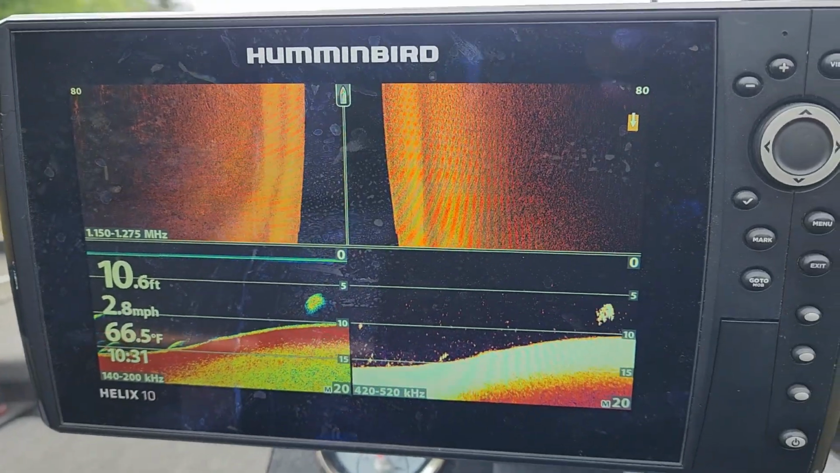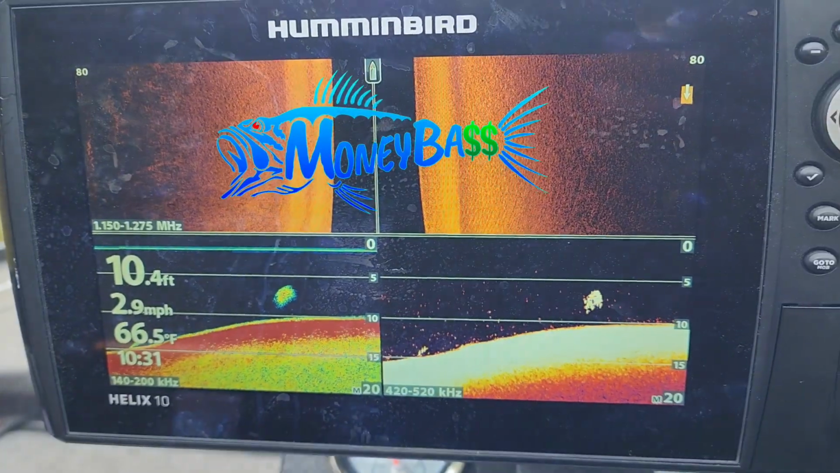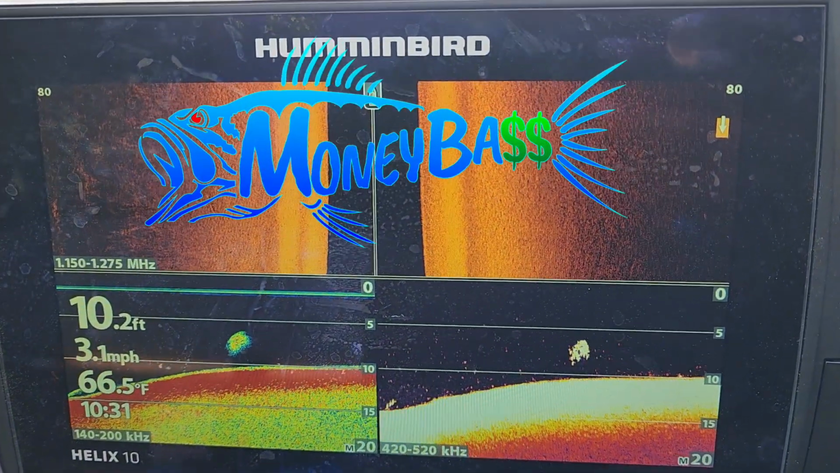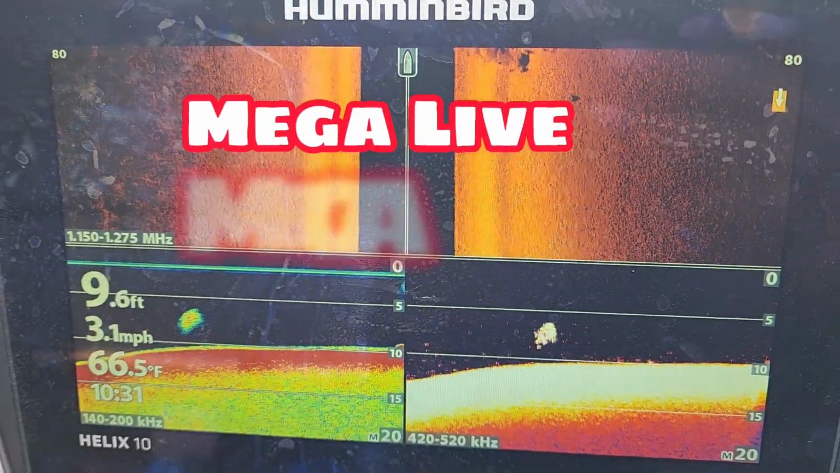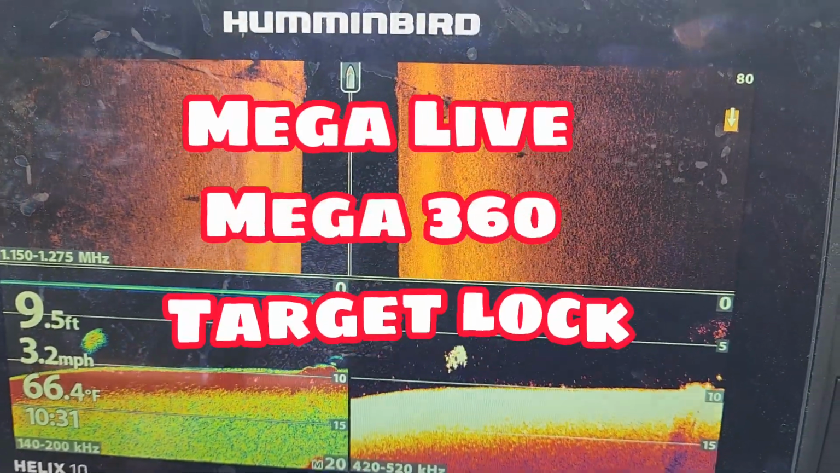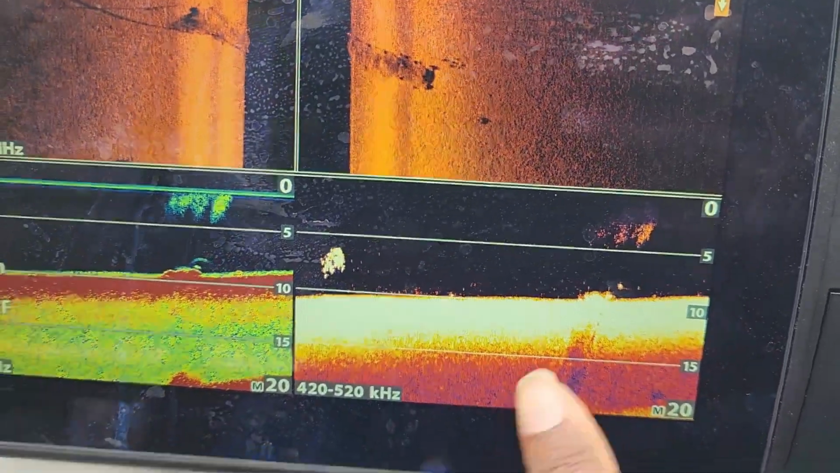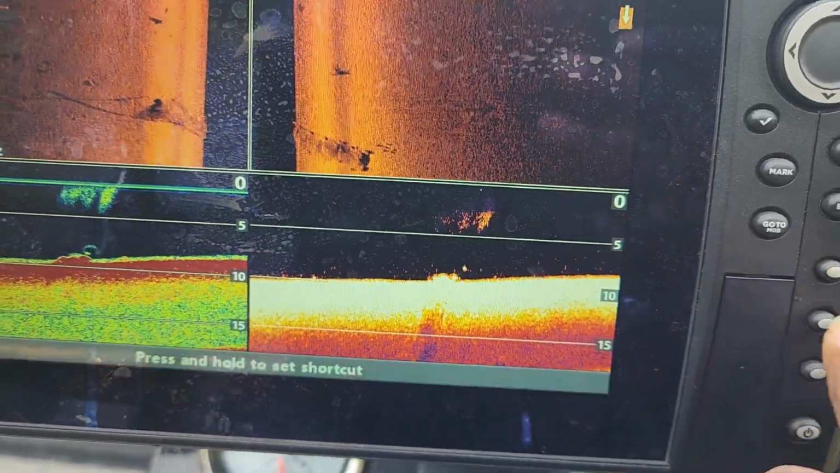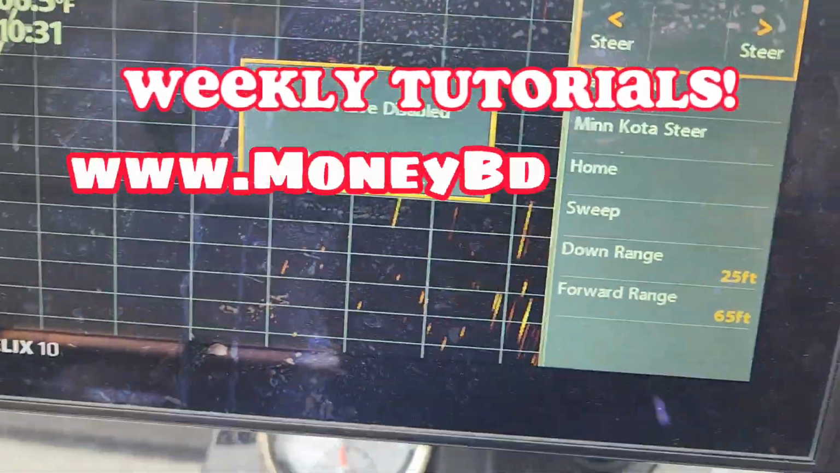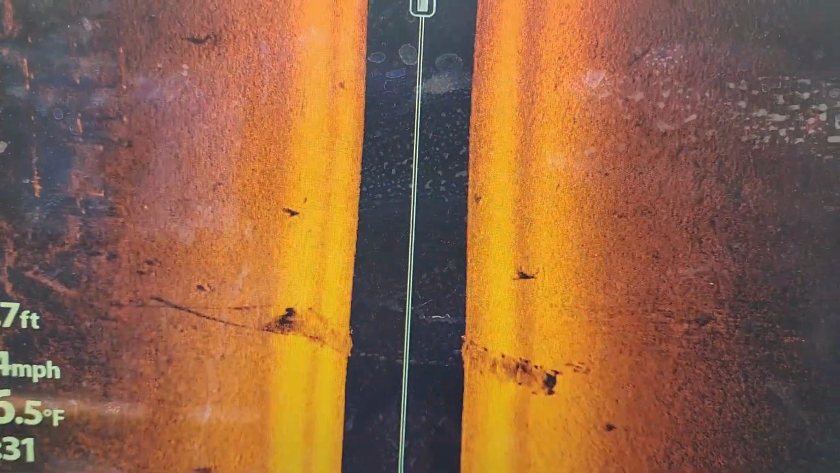I currently have my side scan set at 80 feet out, and all I'm doing is just covering water and looking for any type of cover and structure. And just wanted to show you real quick how I was able to locate that structure that I just showed you guys. All right, so here it is right here on down scan sonar, and there it is on side imaging. So let me just skip to my side imaging real quick, and there you go, guys. So that is what I was able to see.